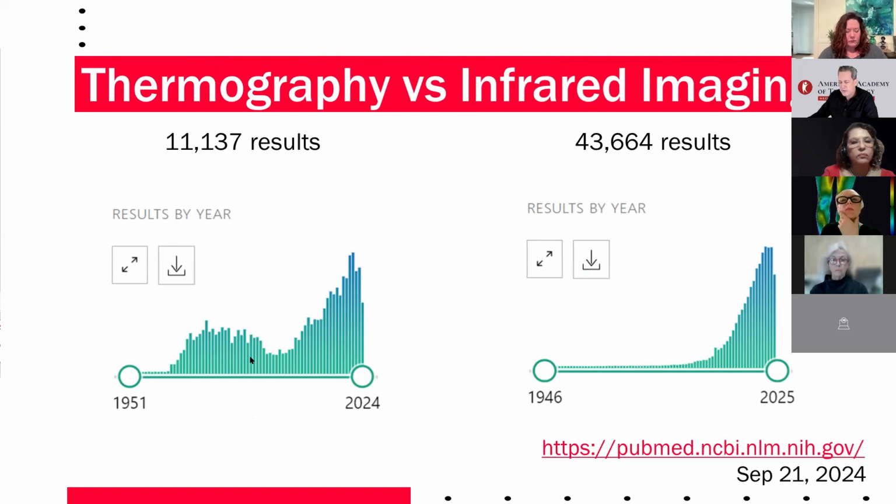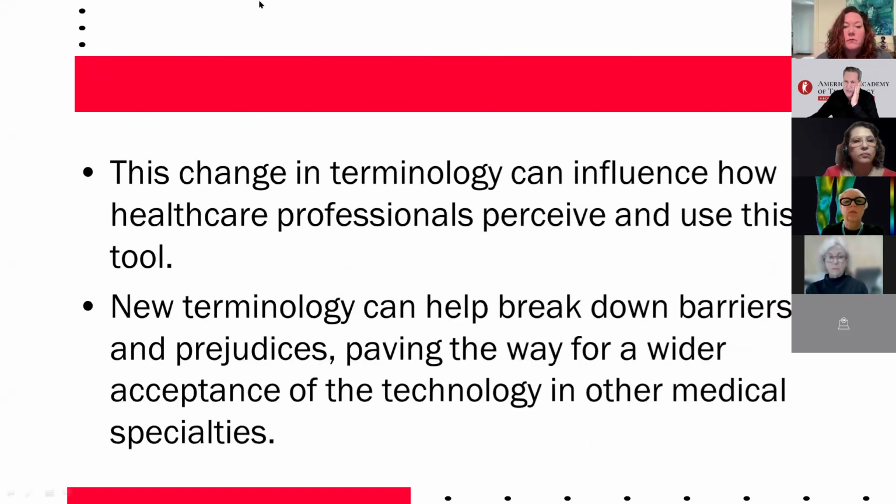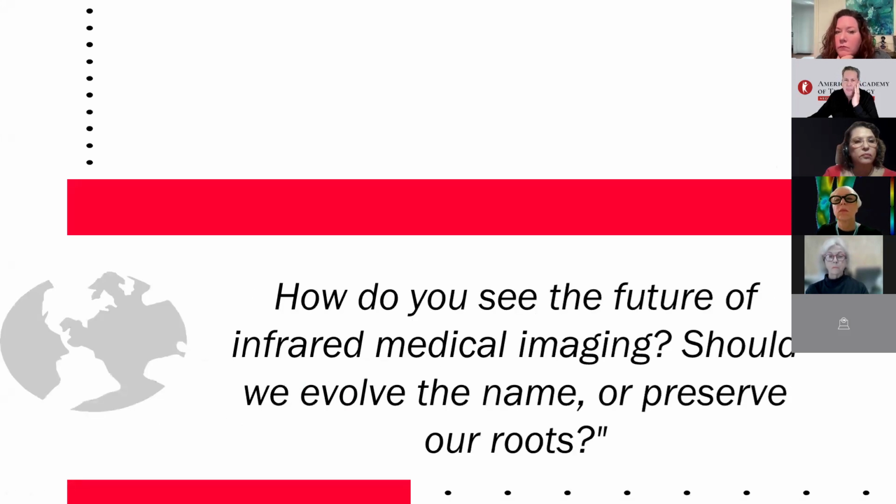If you look in all the papers in the literature, you find 4 times more than if you're looking for thermography. And if you're specifically looking for medical, you also find many more results for medical infrared imaging than medical thermography. And this change in terminology can significantly impact how healthcare professionals provide and utilize this tool.